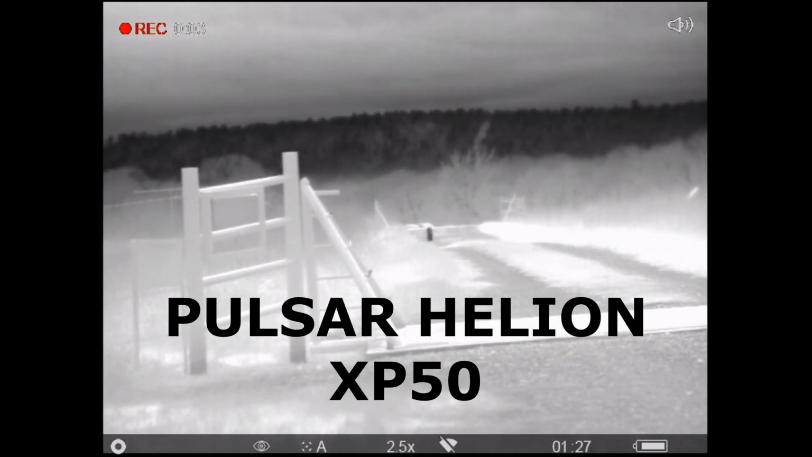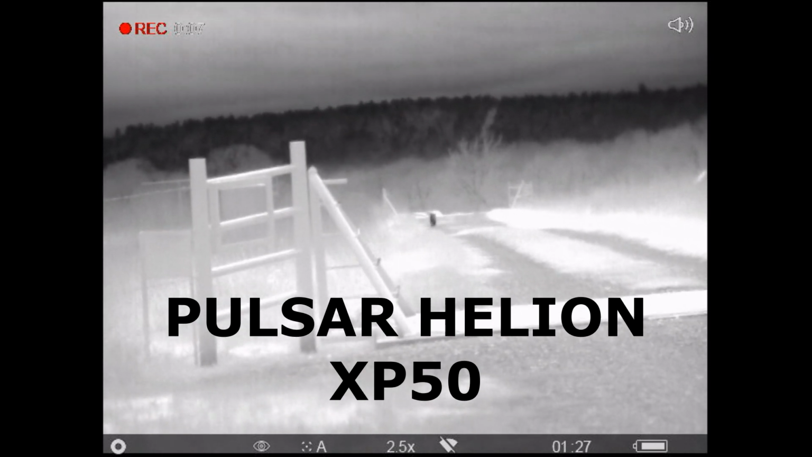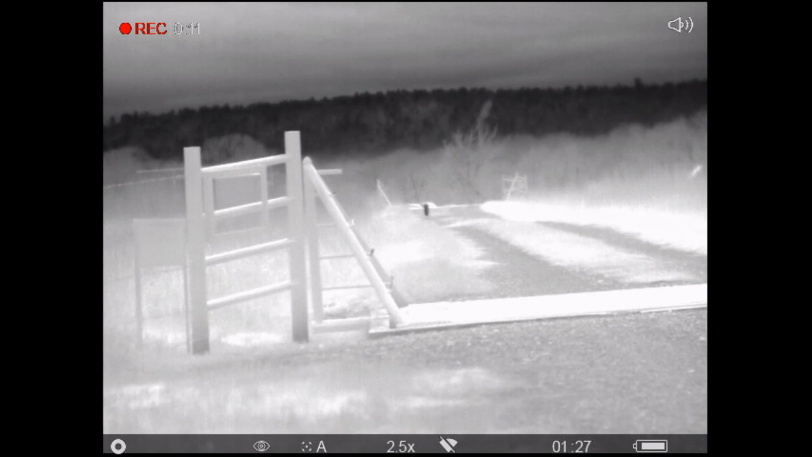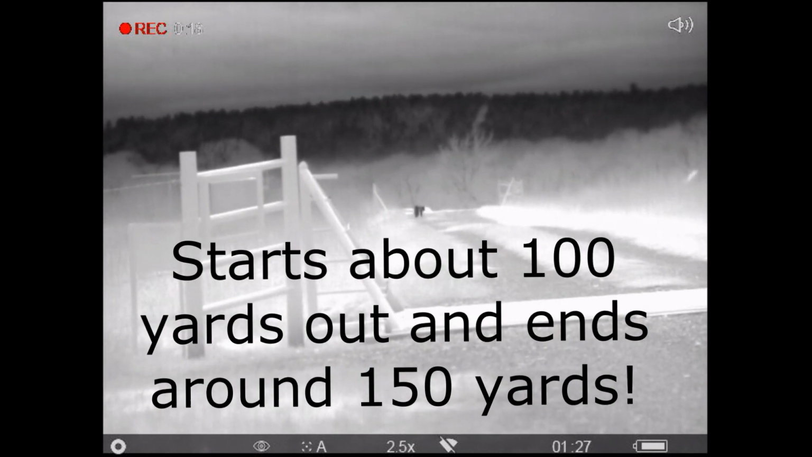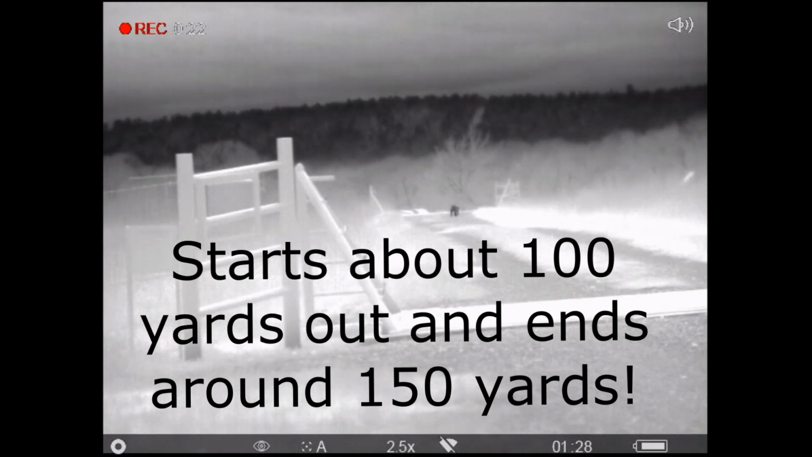Going a little, ooh, thing's tall. Still there, jogging again. Off to the right, looking, oh, broadsided.